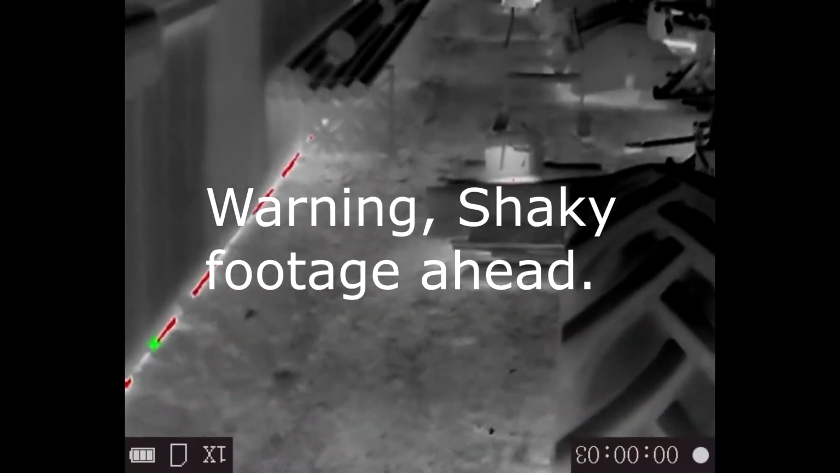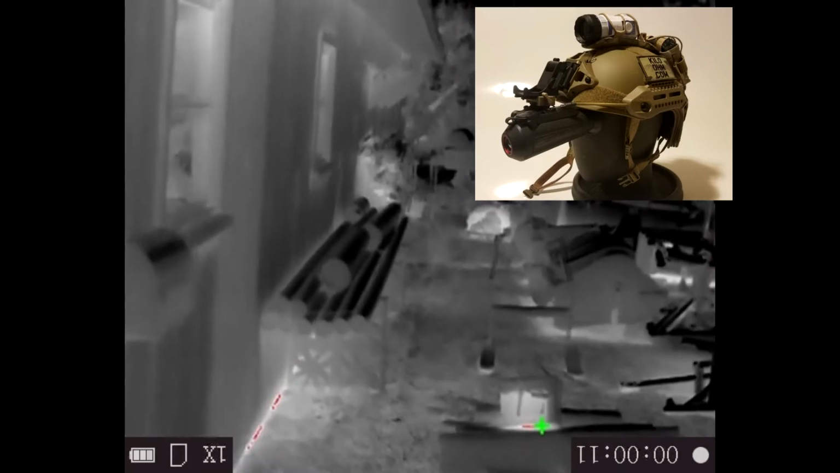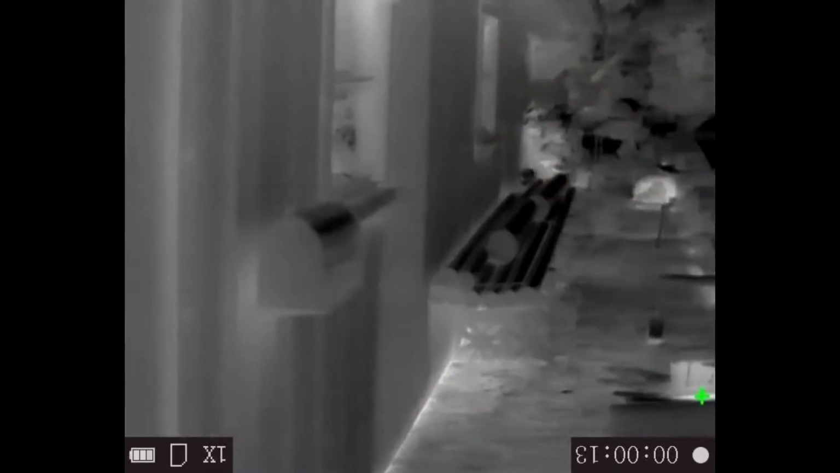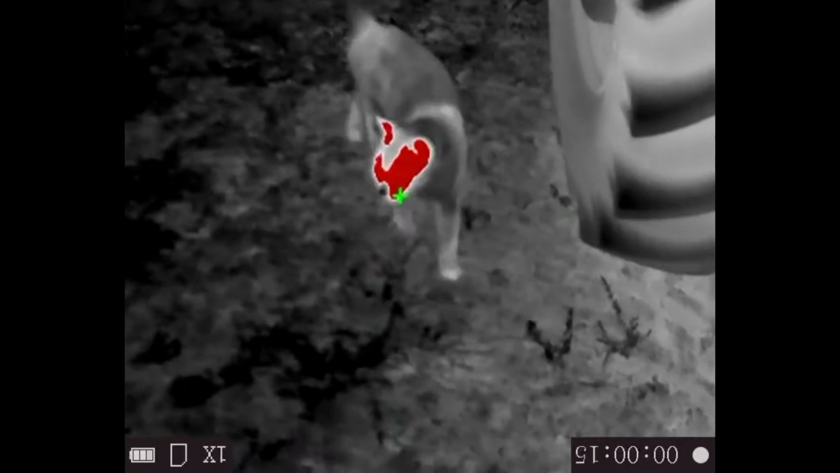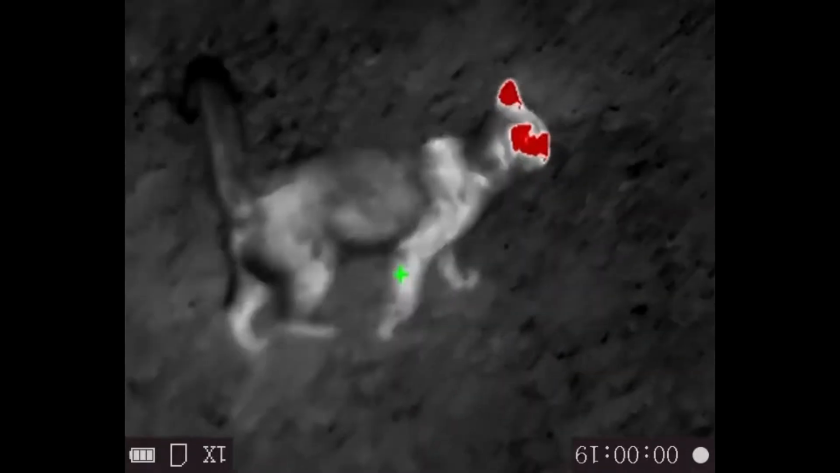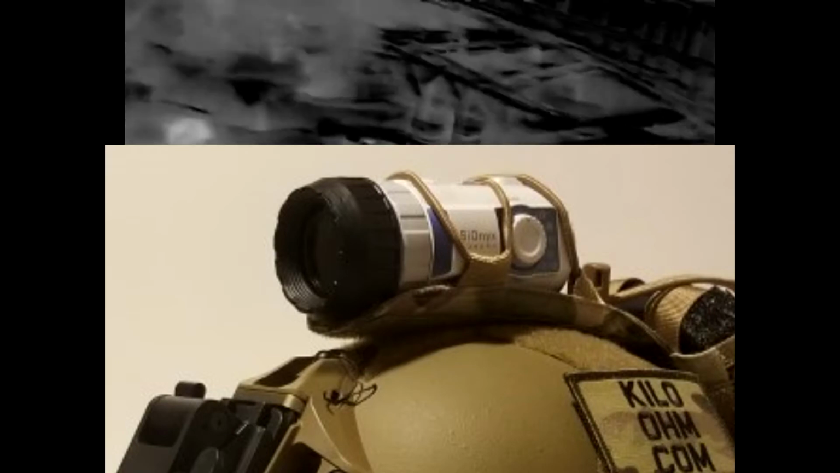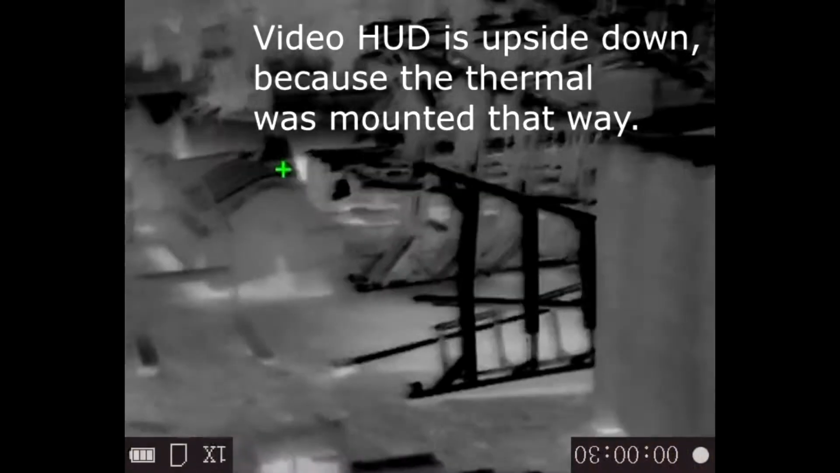Okay, now we're recording. So right now we've got the AGM ASP-micro TM384 helmet mounted, and we've also got a Psionics which is on top of the helmet. So just going to do a walkthrough like I did on my last video.